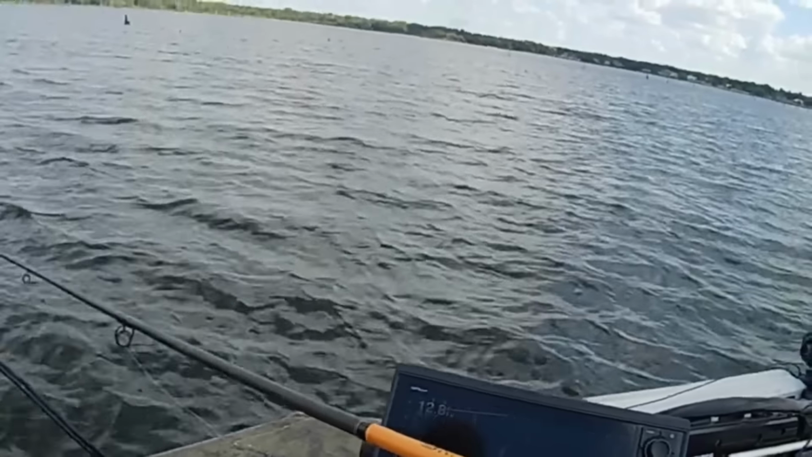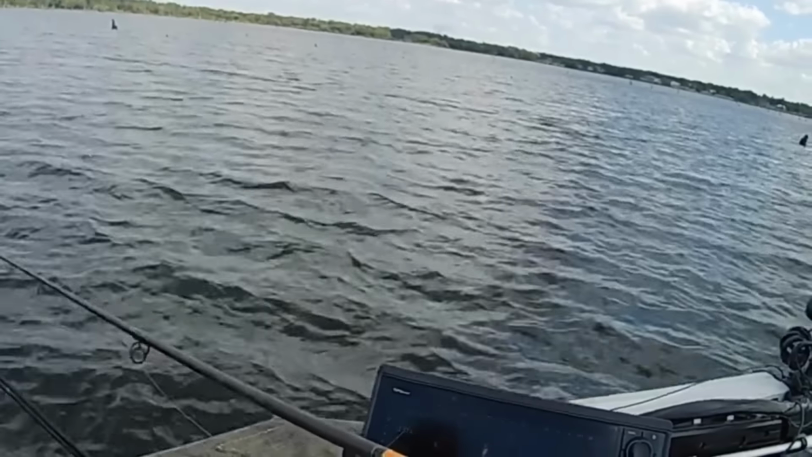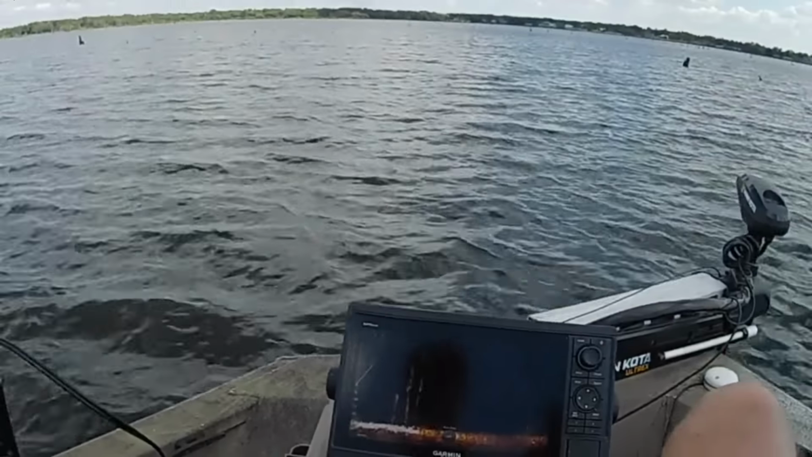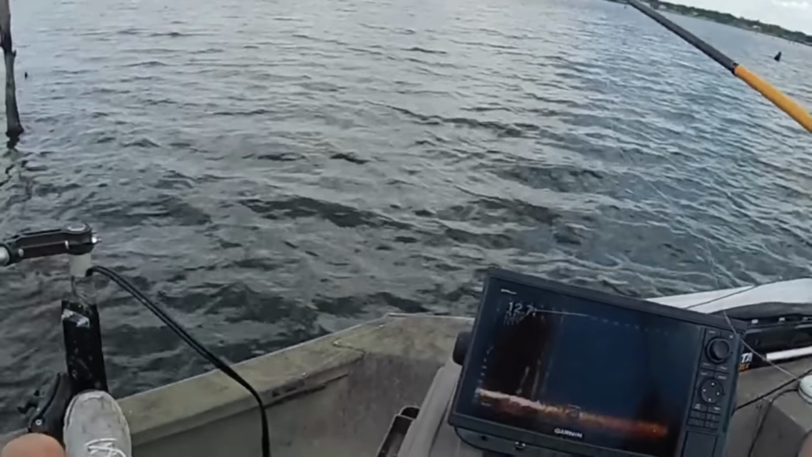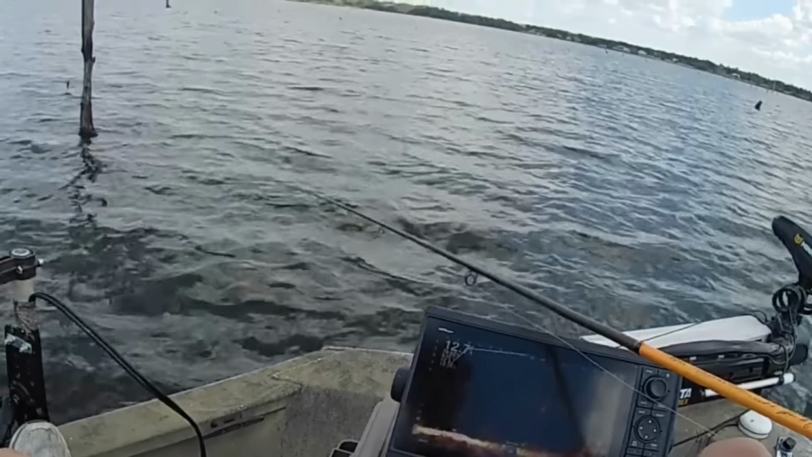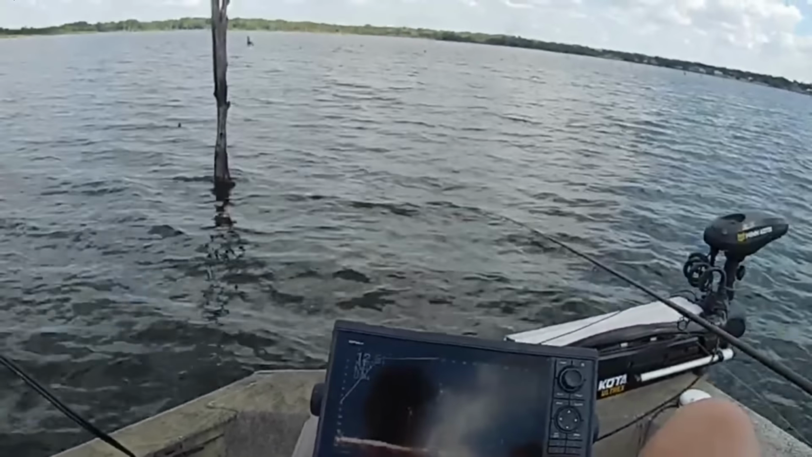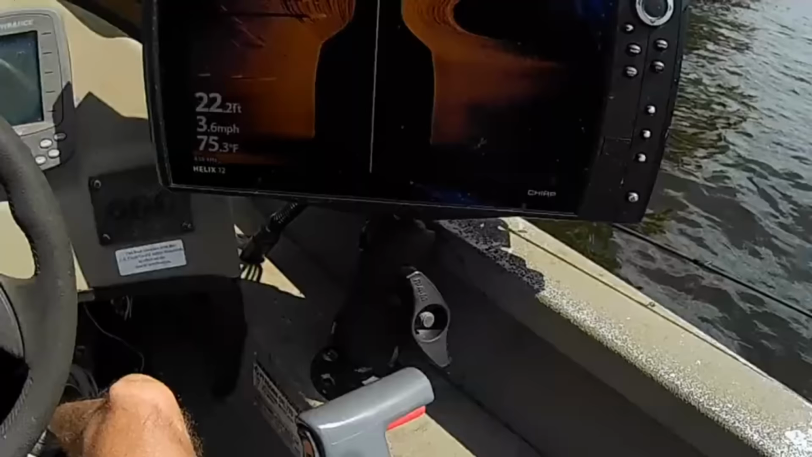I would prefer to catch them in this shallower water if I can, because they're usually a lot more aggressive and a lot easier to catch for me. So I'm going to keep looking just for a little bit. Kind of getting some heavier clouds now, also with this wind coming. You know, I didn't miss many when I had the pink and chartreuse on. I'm not sure if the wind picking up has changed the bite or the color.